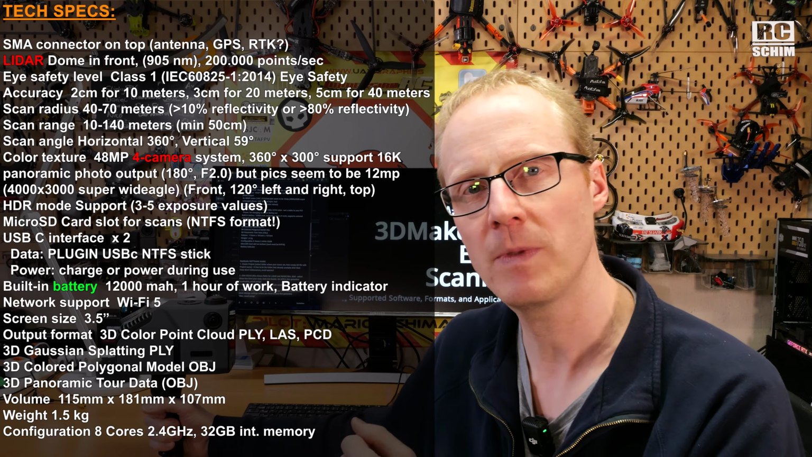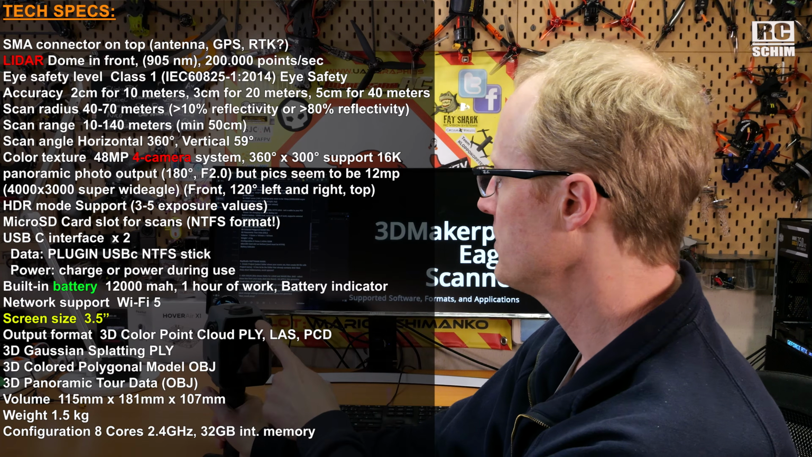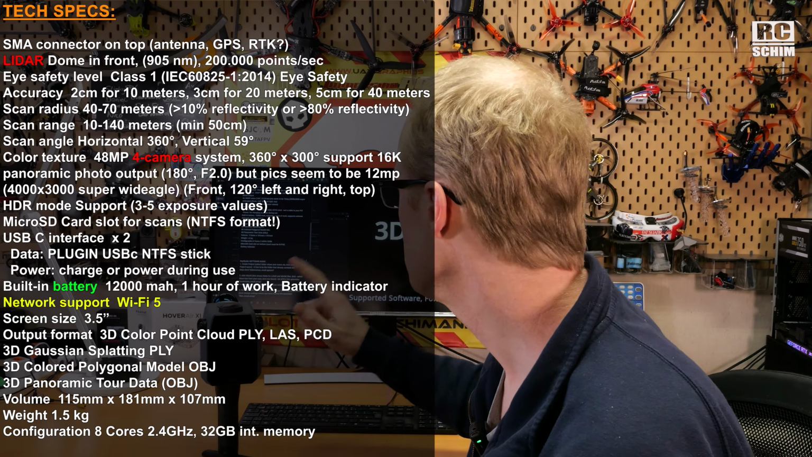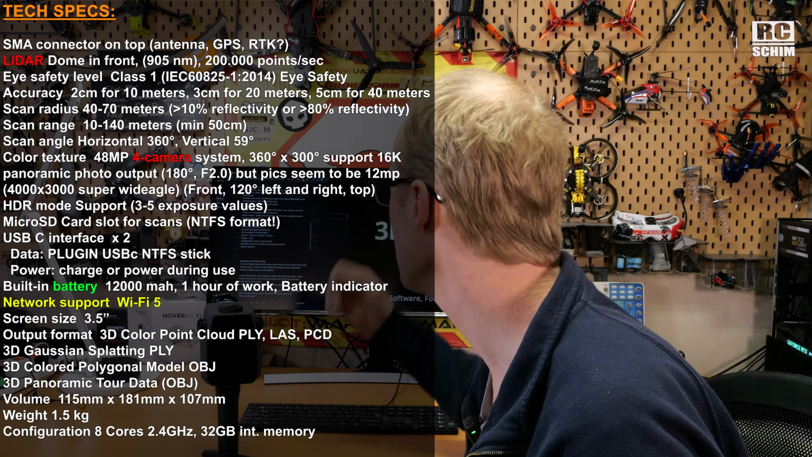Because if you look up the competition, which is $10,000 or $30,000, out of reach for most. The screen size is 3.5 inches. It is said to have Wi-Fi 5. I couldn't use Wi-Fi, so it's just on paper.